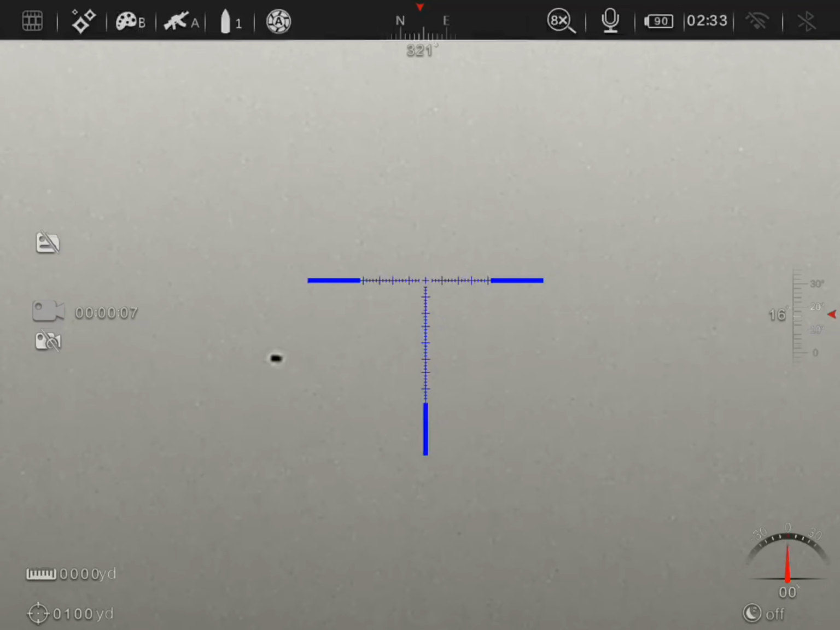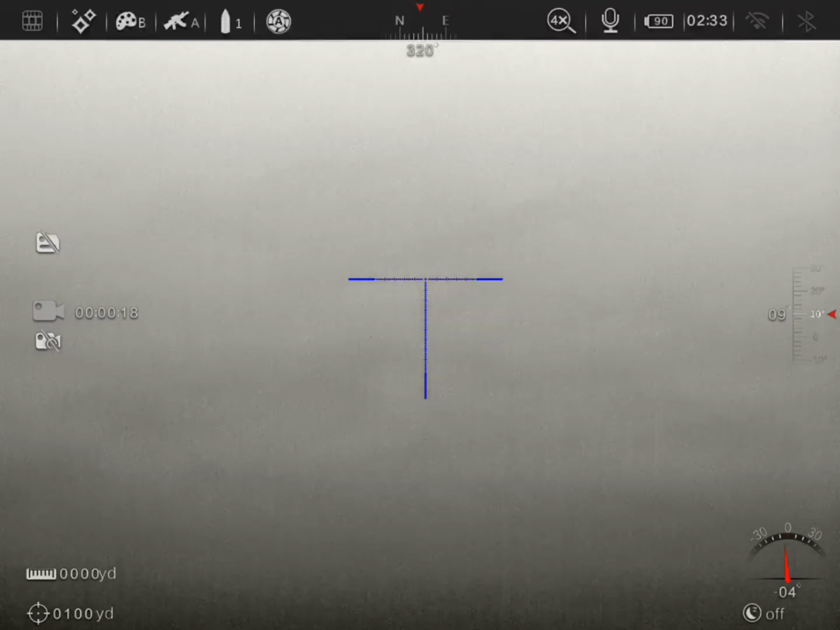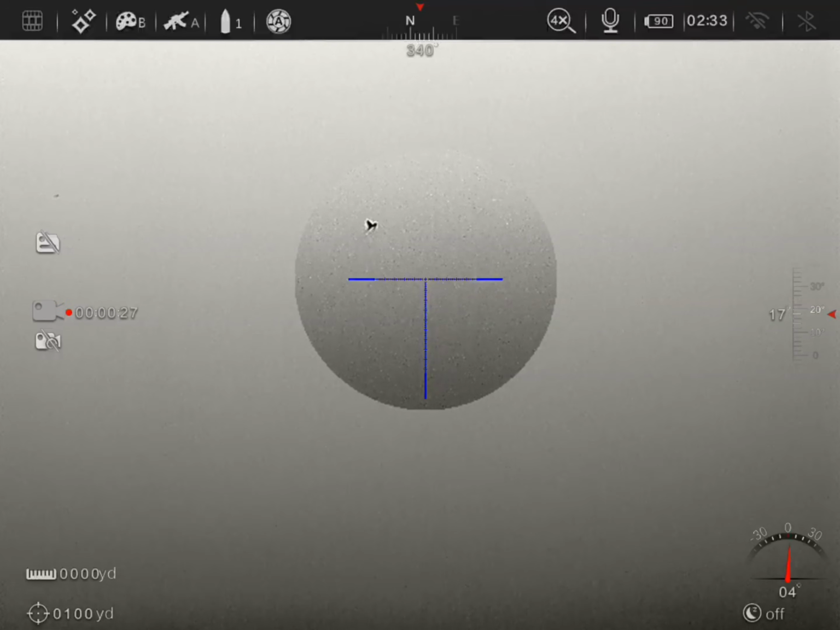Very obviously, those are wings. I'm sorry, I should have been using this feature before. This is actually really handy.